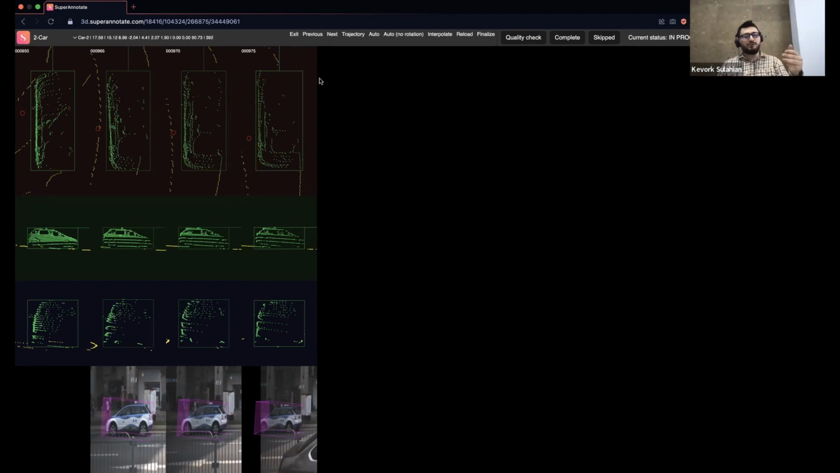You can upload the annotations with the LiDAR files, the RGB files, or 3D files that you have. And doing so, instead of doing everything from scratch, your job will basically be to check this view of the first car, fix everything, and if it's all right, go to the next one, and so on.